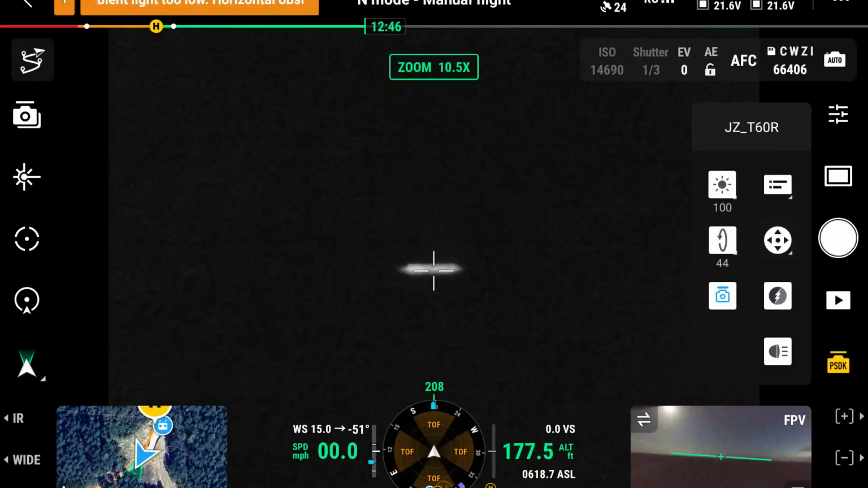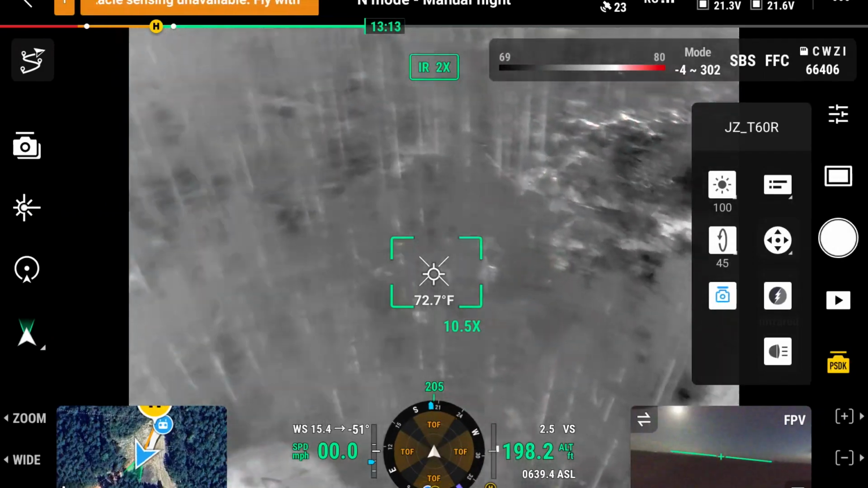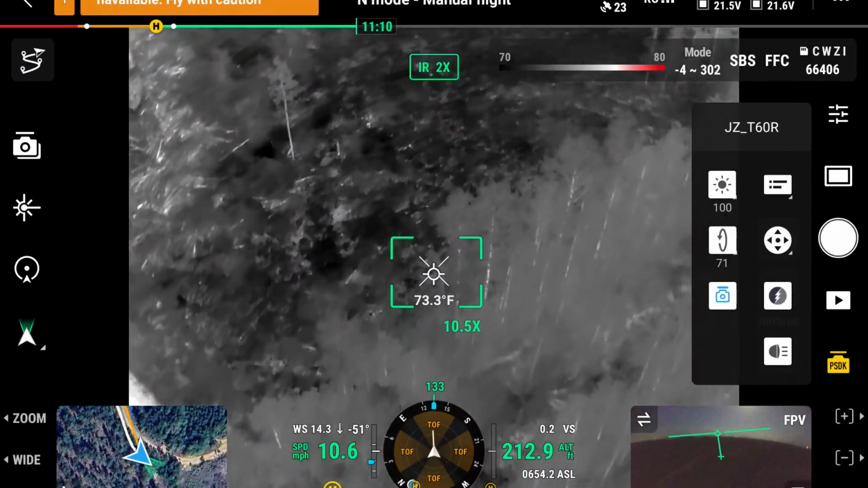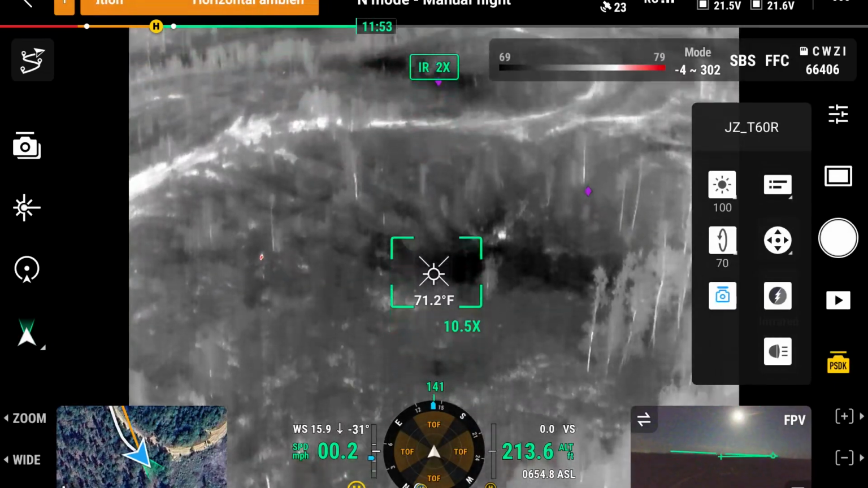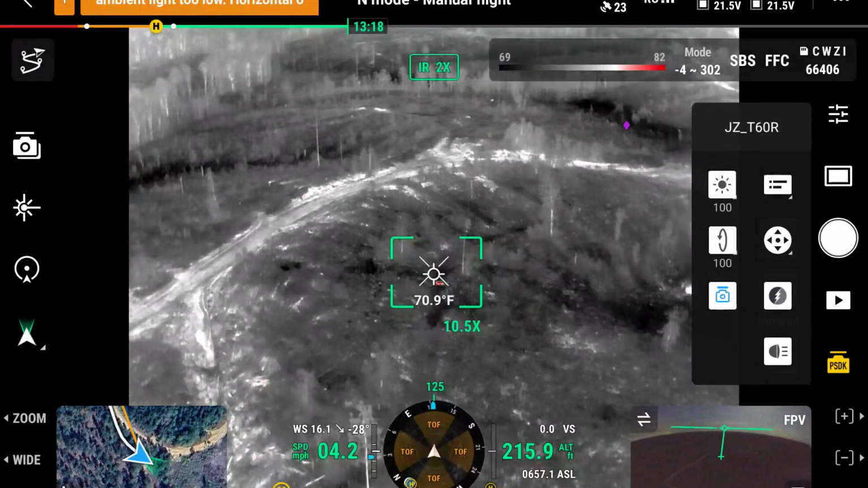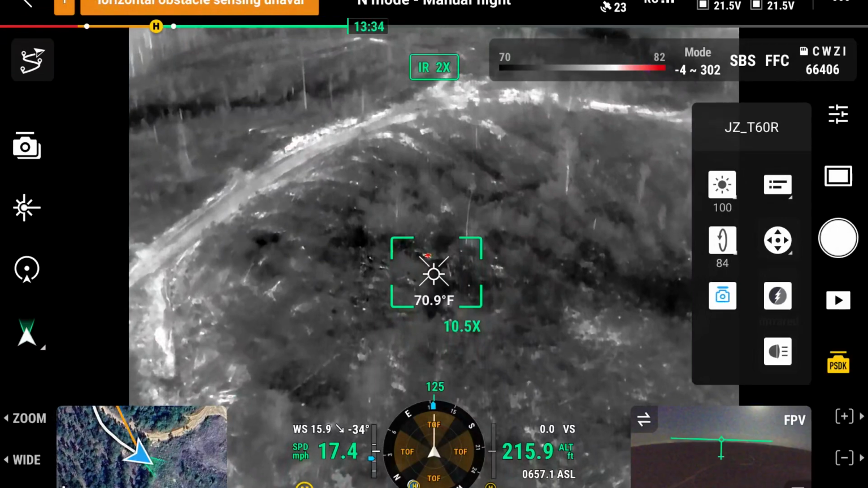Let's go look at some deer. I don't have much battery left. This does eat the battery, so you have to be aware of that. We're just going to do 200. I want to see how the deer react to this at different heights. Let's find some. There's something there. It's not deer though. There'll always be deer. There's a deer walking around this clear cut right there. That thing's only like 400 feet away from me. Let's just go over there.